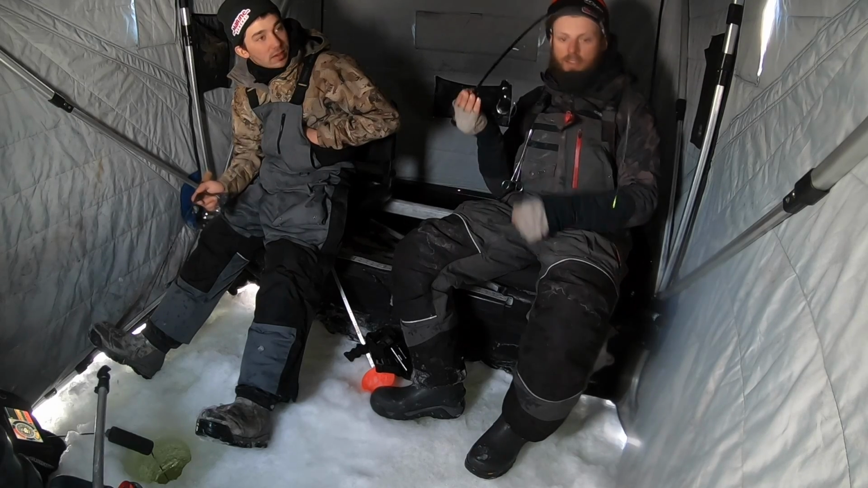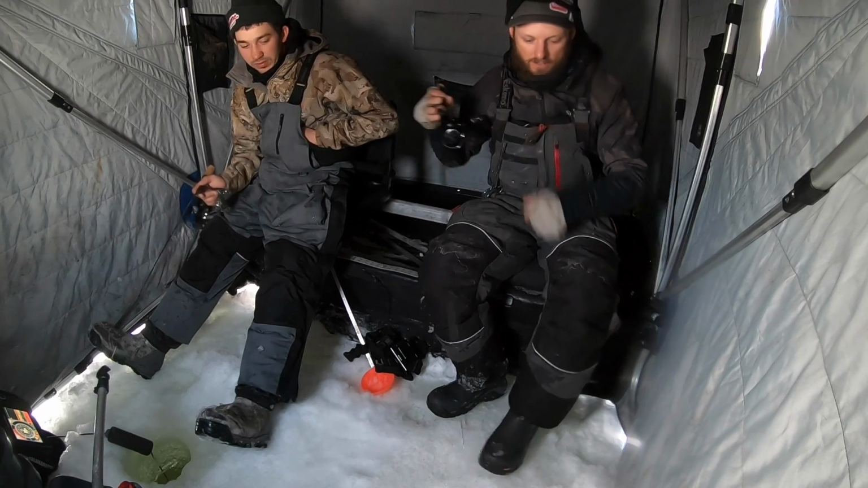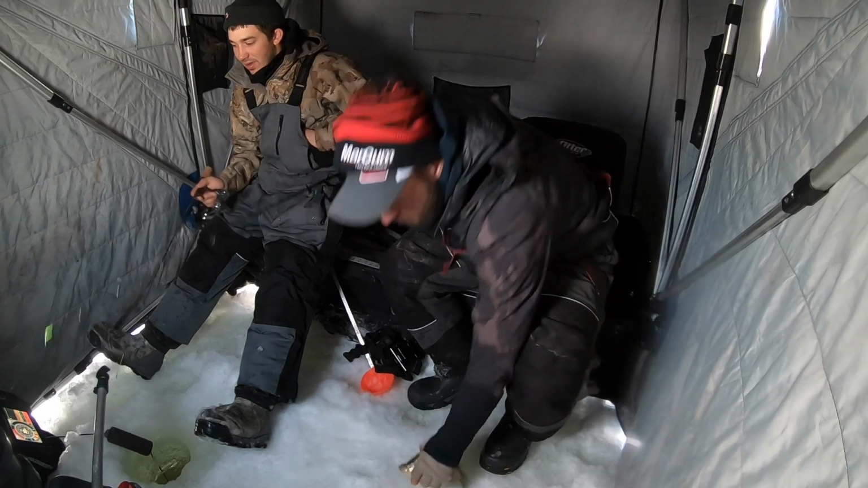Like on the outsides of this hole. Hooked up, fish on. Right away too. Nice crappie. Nice crappie there on the spoon.